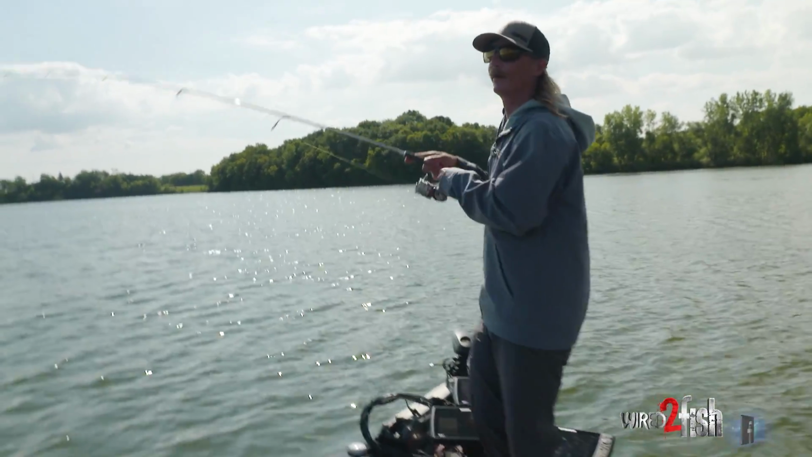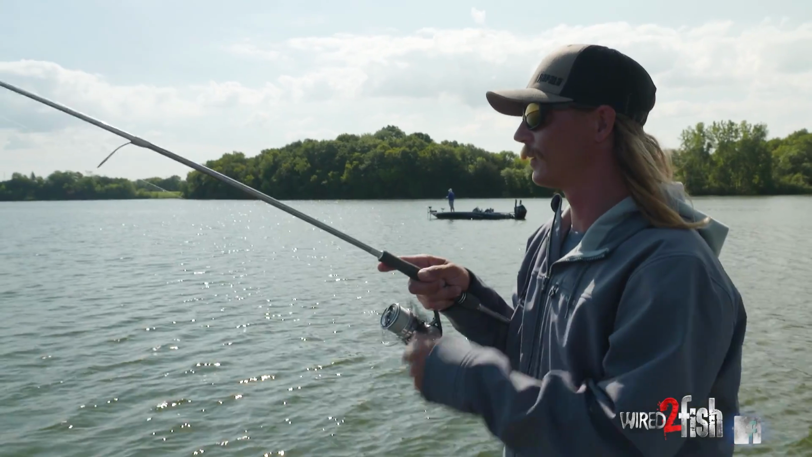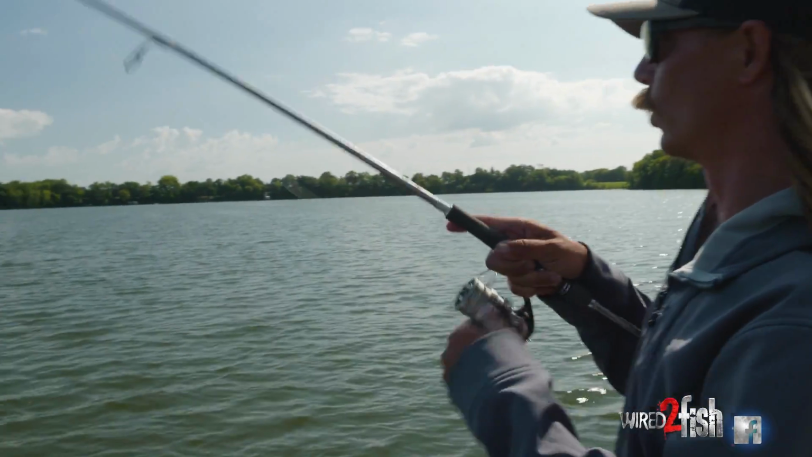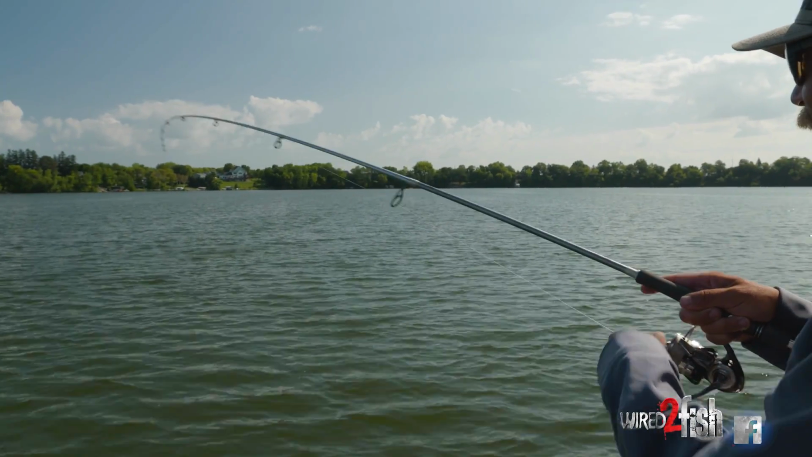We might have us one here. Yeah, we might have us one here. I didn't feel the bite either. That's kind of a good sign. Oh yeah, oh yeah. There we go, boys.